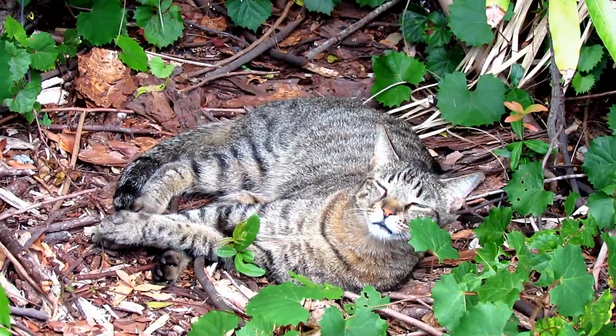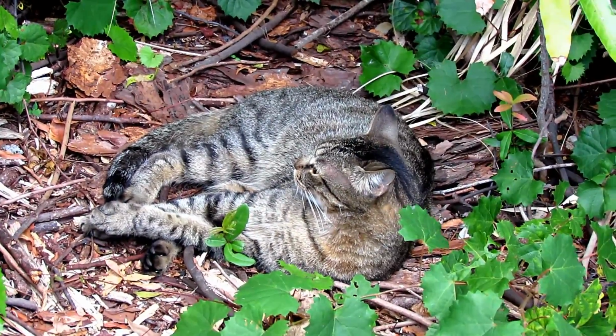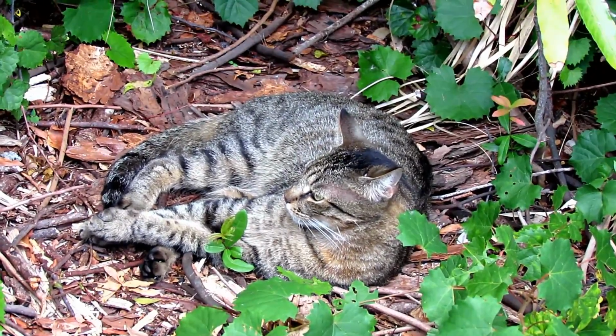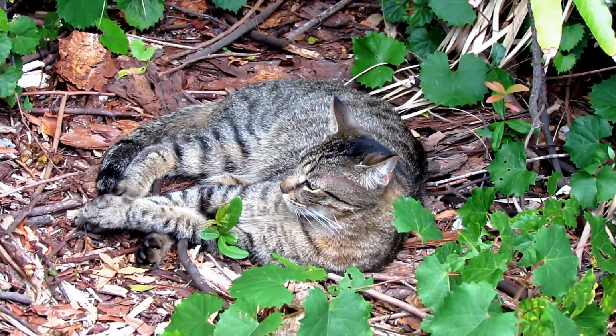He doesn't come out into the human area in the daytime because he's obviously a wild cat that doesn't have a good experience with humans. So it was kind of a big breakthrough to find out where he hung out sometimes in the daytime, right at the edge of the jungle.